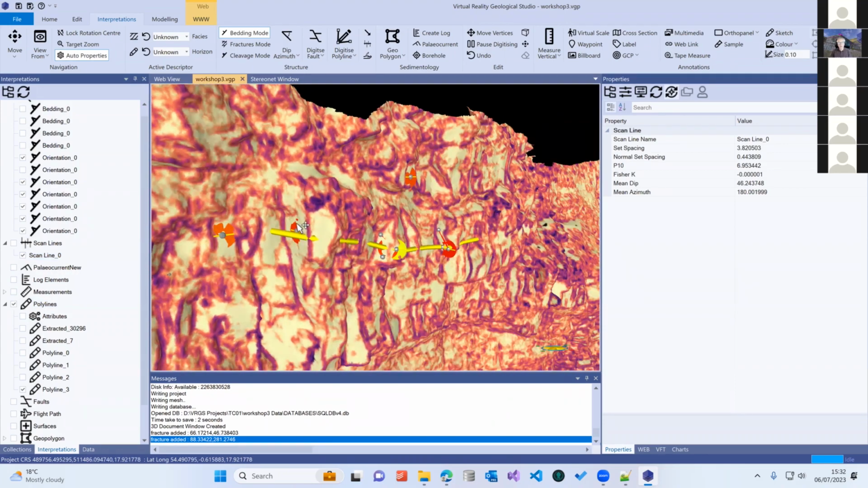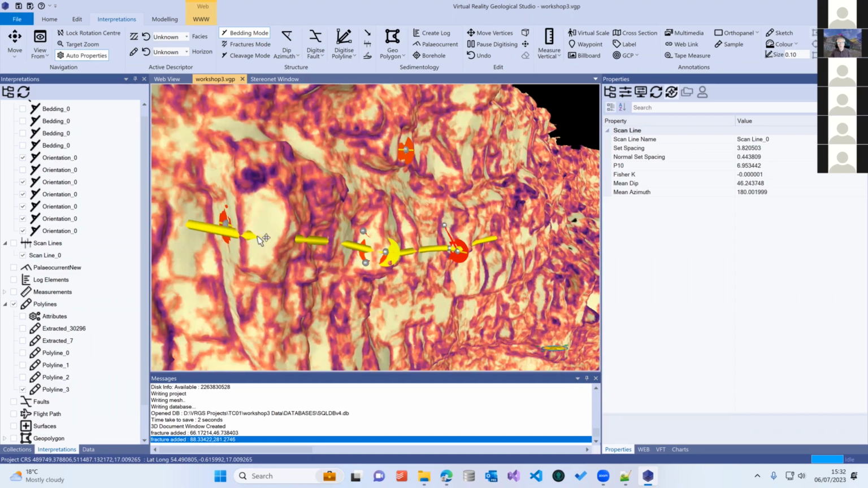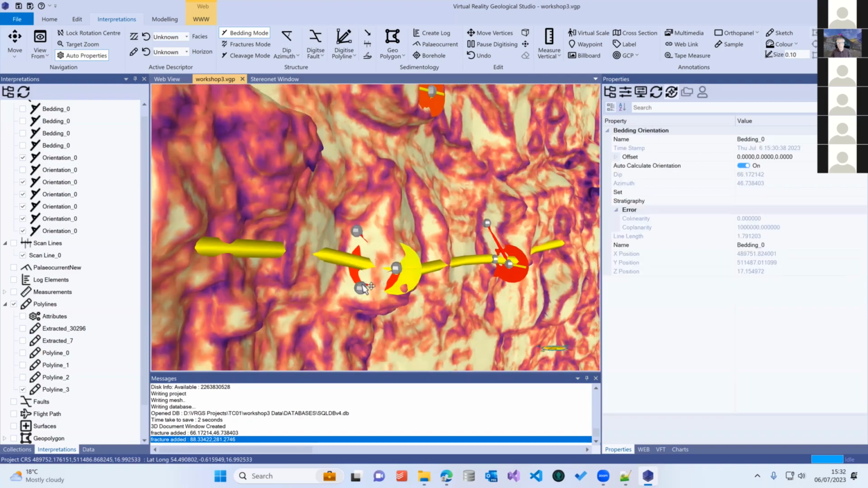You need to have gone through and done your fracture interpretation a lot more in detail than we've done here. And when you draw the fracture trace, it will only pick up the fractures that it intersects inside the triangle that the points have made.